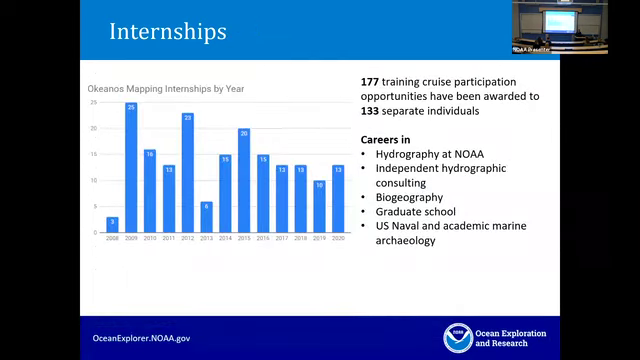And this is how many we've had over the years. I thought this was neat to look at. In total, we've had 133 people participate in 177 opportunities over the last 10 years. They've gone on to careers that I expect most of you might be interested in: hydrography at NOAA, independent hydrographic consulting, biogeography with NOAA. They go to graduate school to further their ocean mapping or geography expertise, or sometimes engineering. And then some have gone on to work with the Navy or academic marine archaeology programs.